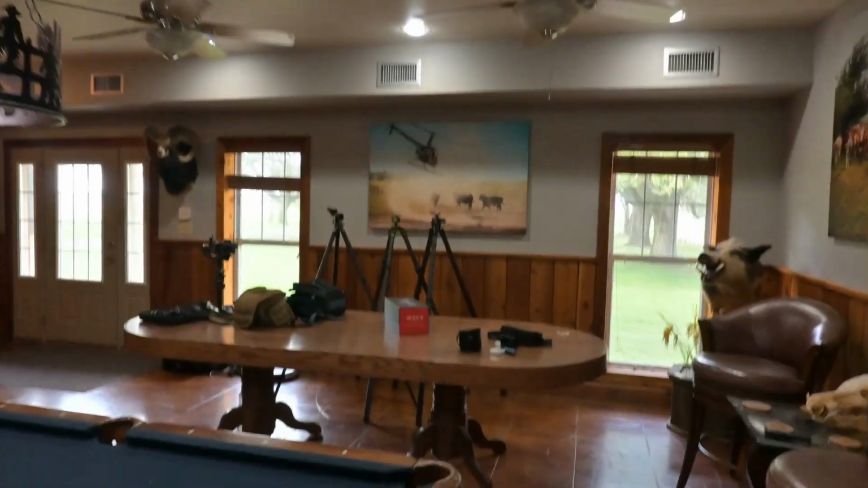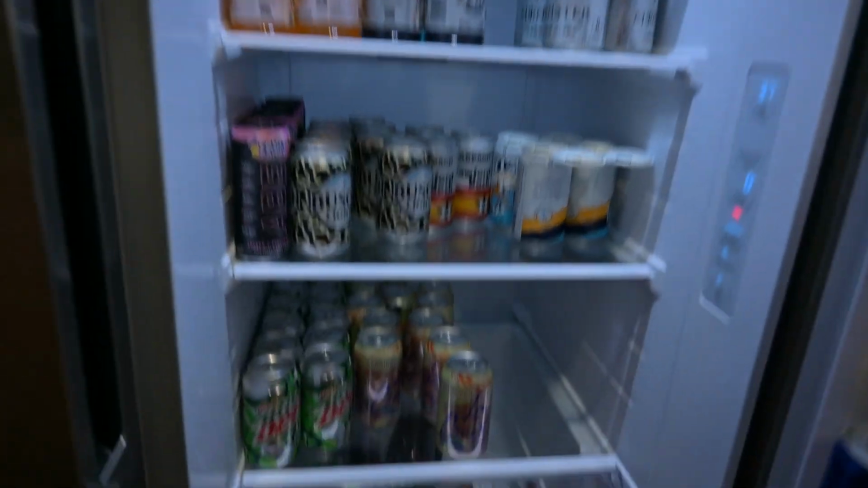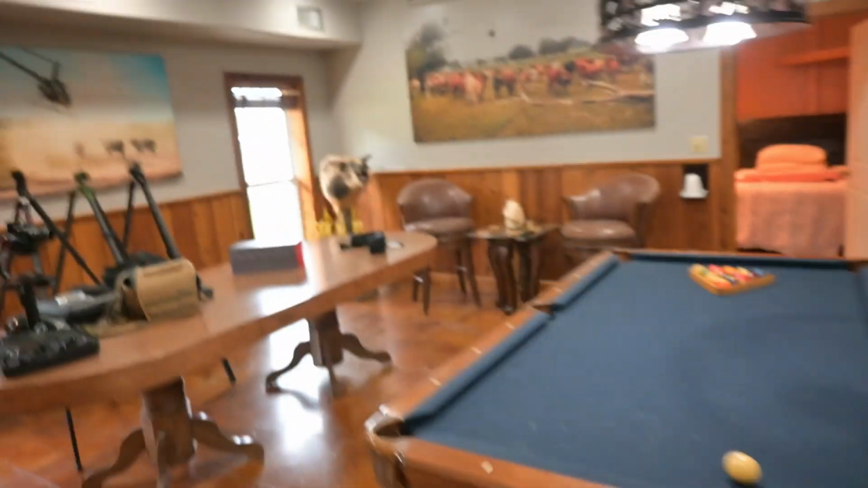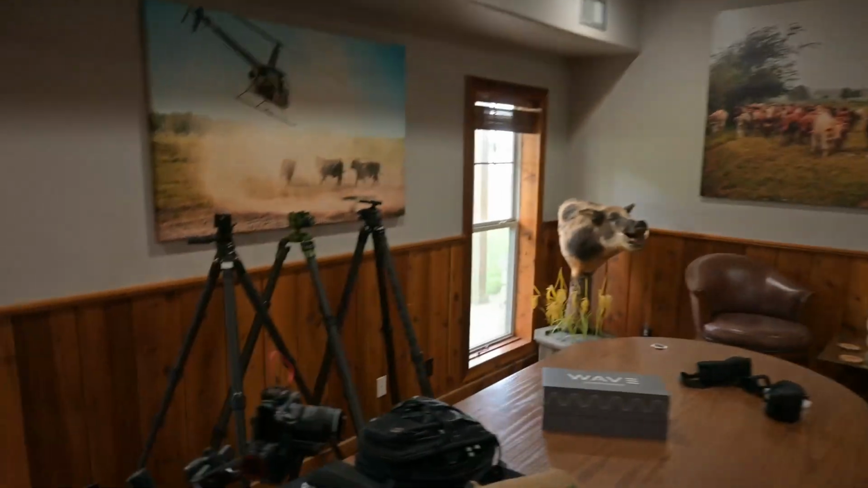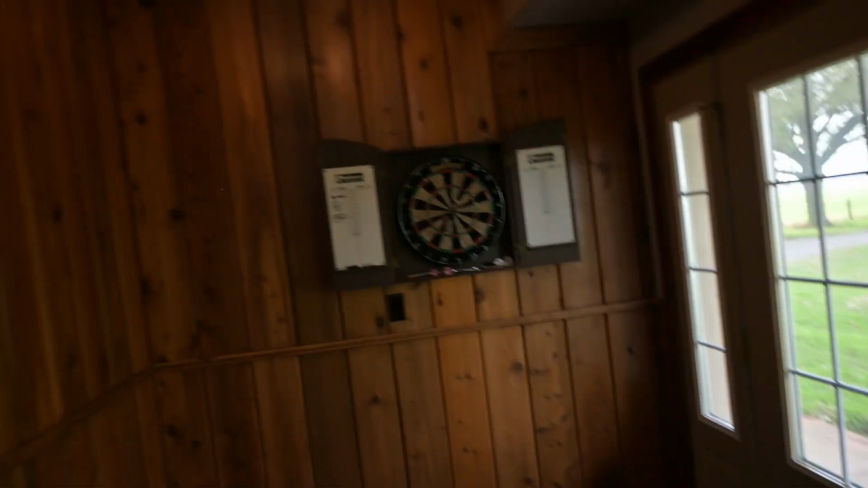This is what the boys at Wave do when they want to set you up. Got all the snacks over here. Nutter Butters, you'll love it. Some sausage, crackers, fully stocked fridge, guys. Waters, beers, Diet Dews. How do you beat it? It's beautiful. Some pool table, another Fat Boy tripod amongst some other tripods we won't name. Some darts over here.